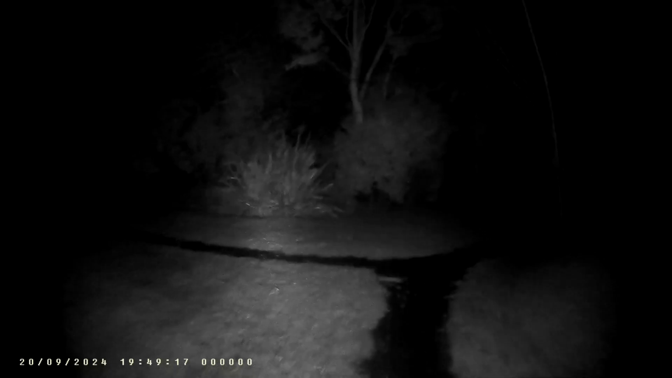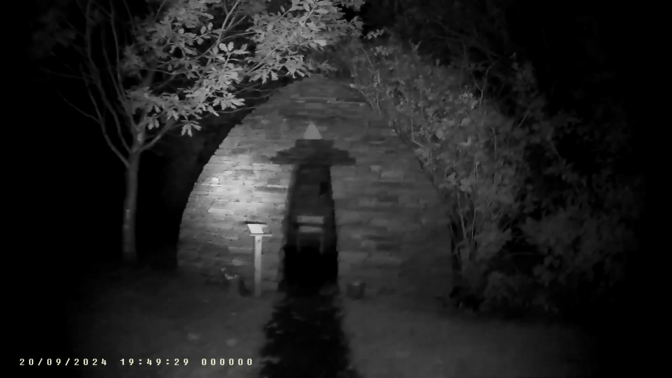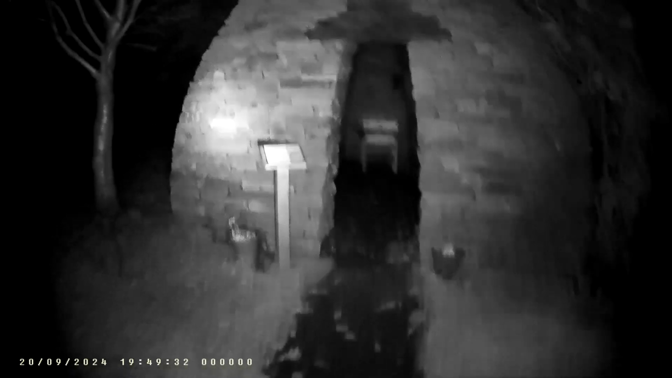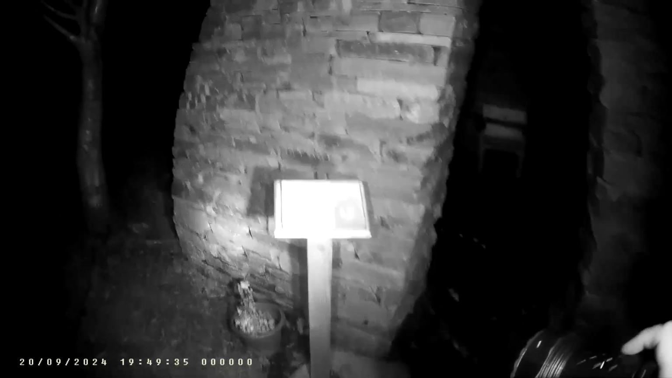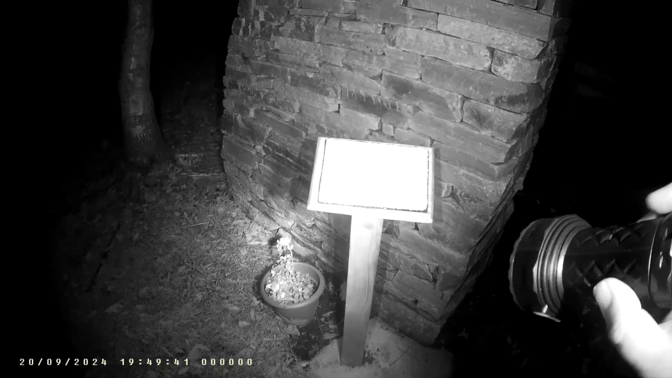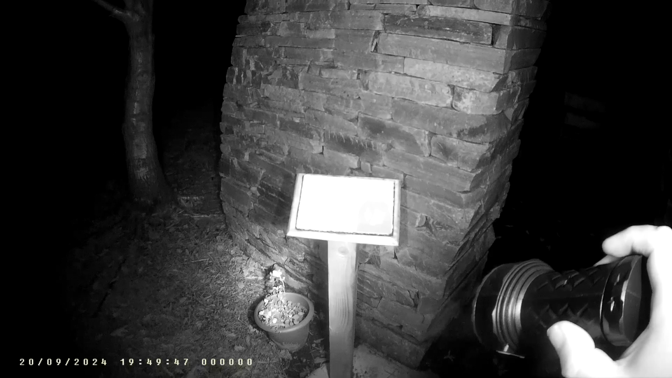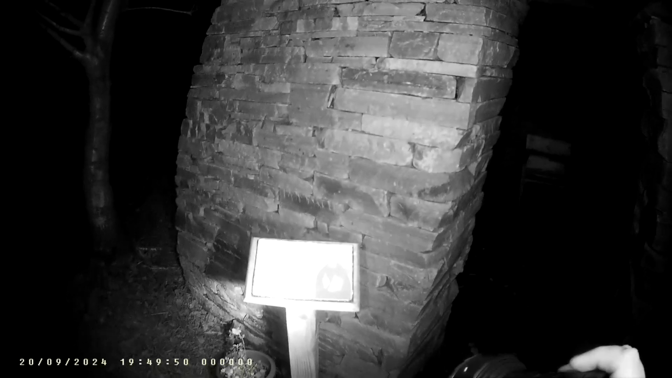In the springtime, there's a little swift or a swallow that nests in here. I'm guessing it would be gone by now. Those who wait on the Lord shall want for no manner of good things. There's the nest.